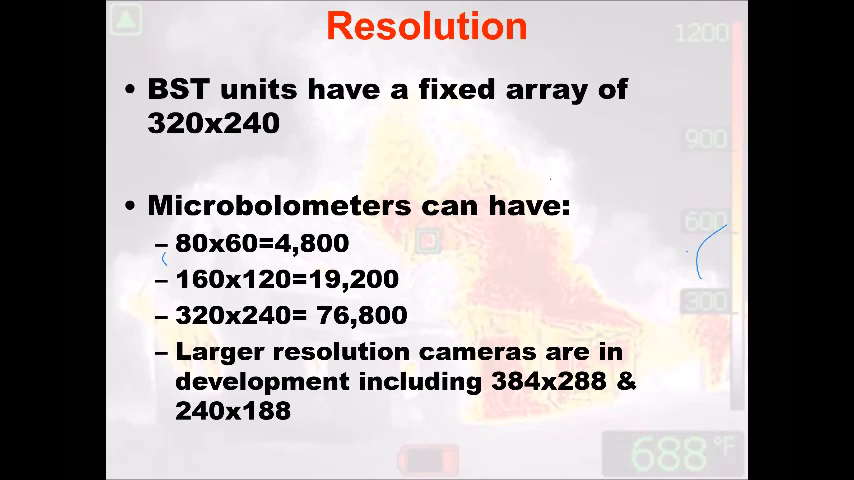With the resolution, the size of the sensor, the microbolometer, there are different types out there. You can get a 320 by 240, which is what we would call a high-end spec camera, or anywhere between 80 by 60 to 160 by 120. What that means is I can make tactical decisions. I'm going to put a D there for decision making, and an S here for situational awareness.